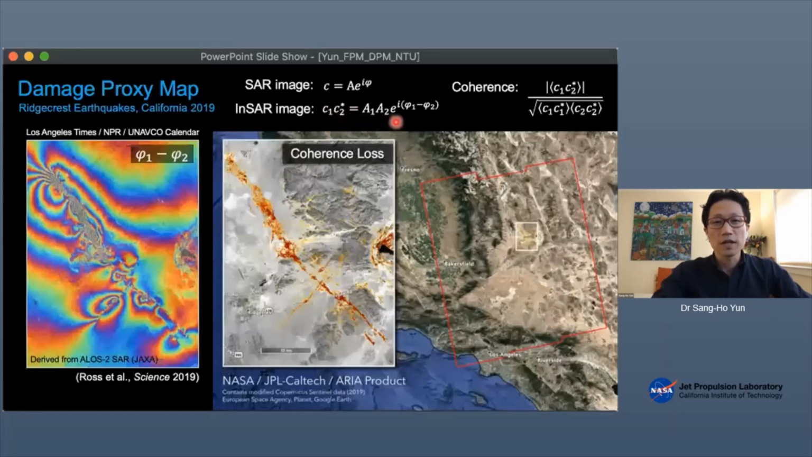What happens is that amplitude gets multiplied, yes, and phase gets differenced. So we call this interferogram. This product of C1, C2 star is an interferogram. And we call this phase, argument of this complex number, interferometric phase.